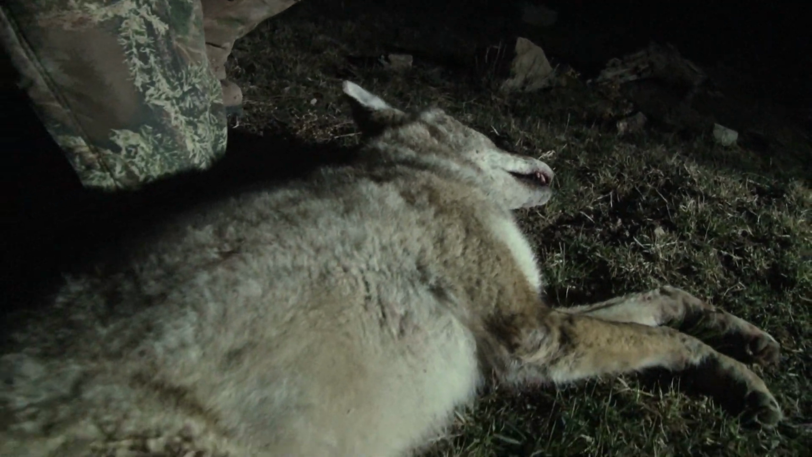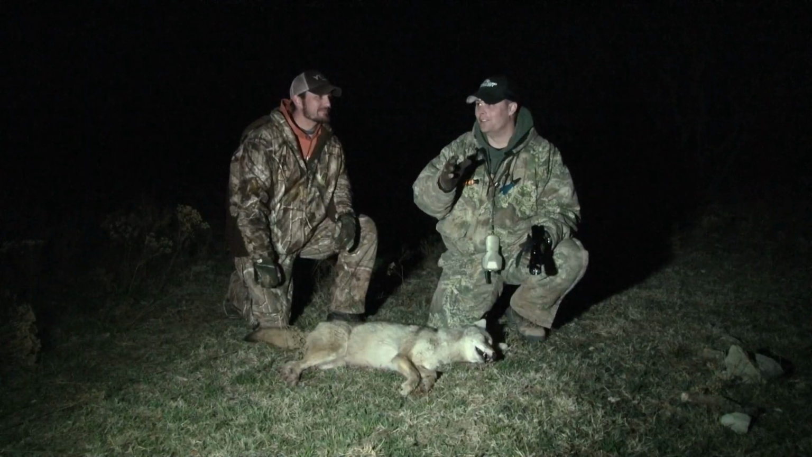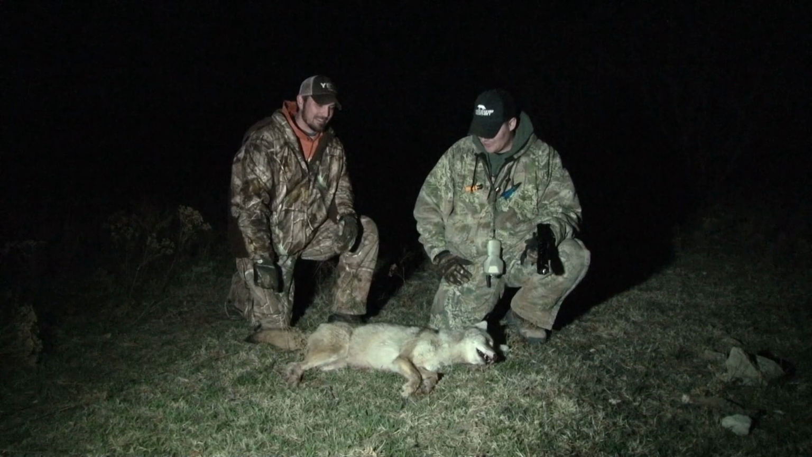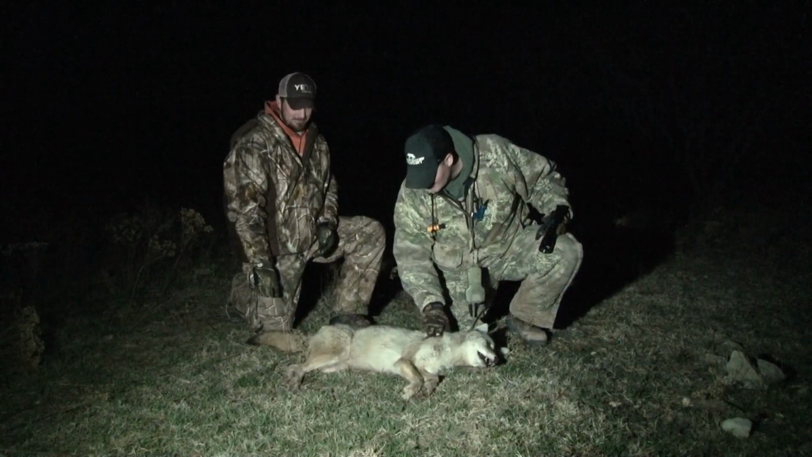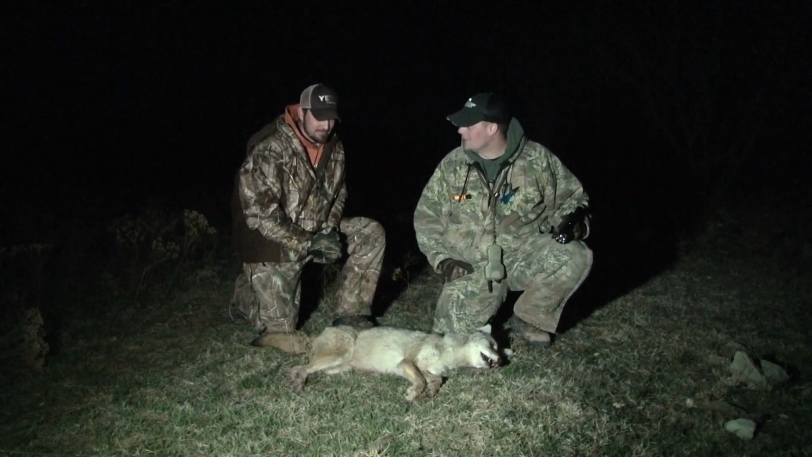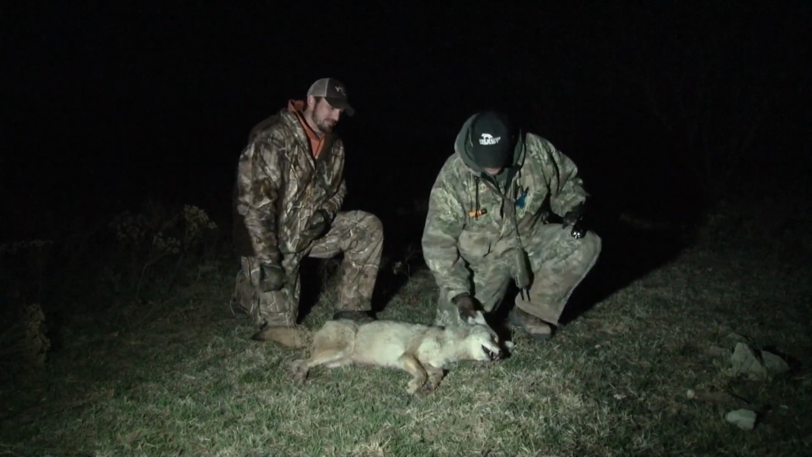He did. He was fixing to jet. If he was coming up on that tank dam, I knew if he went that way, he was gone. He never was fully committed. No, he was. Good shot. Thank you. Yeah, I dropped him right there, man. That's a 75 grain Hornady in the shoulder. They don't take that too well. No, he didn't. Awesome, man. Well, let's load him up and get on to the next one.